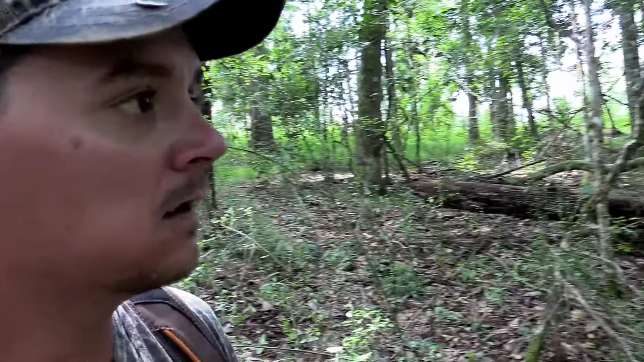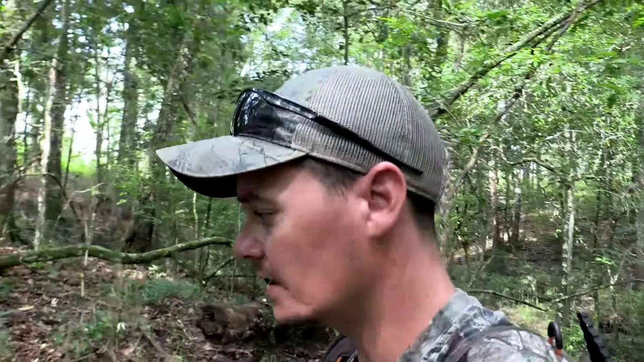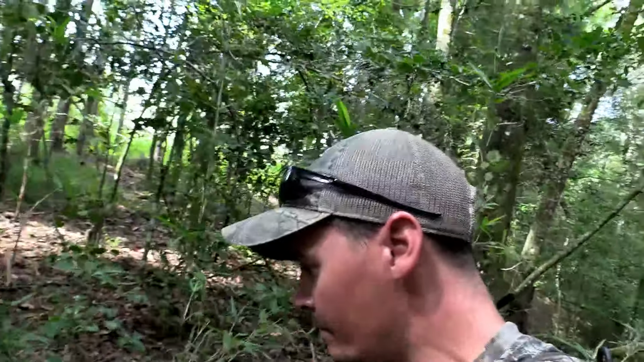But if there's more coming up and down this ridge here, why would you not sit on it? I mean, there's plenty of hog sign and hog tracks on this side over here. I think I'm gonna mark that tree on my phone.